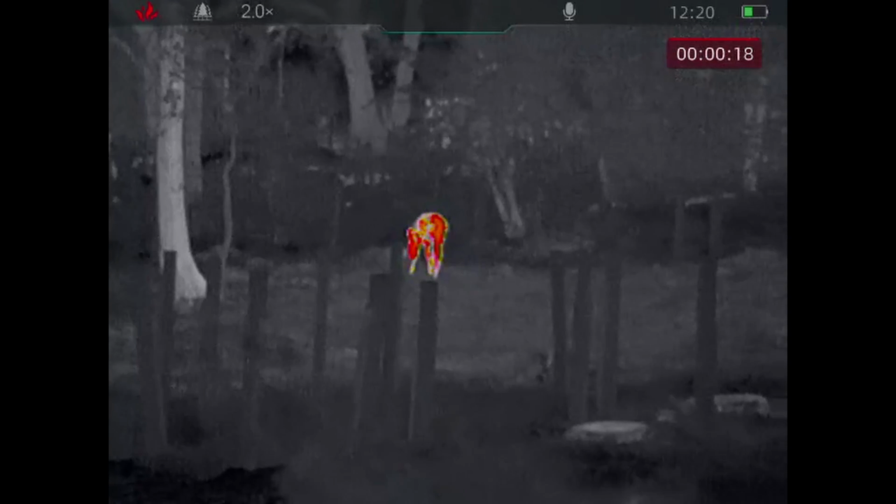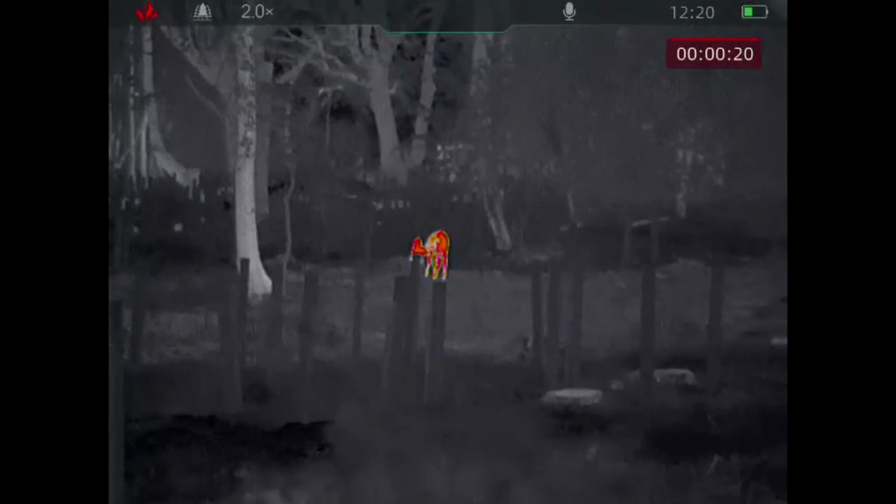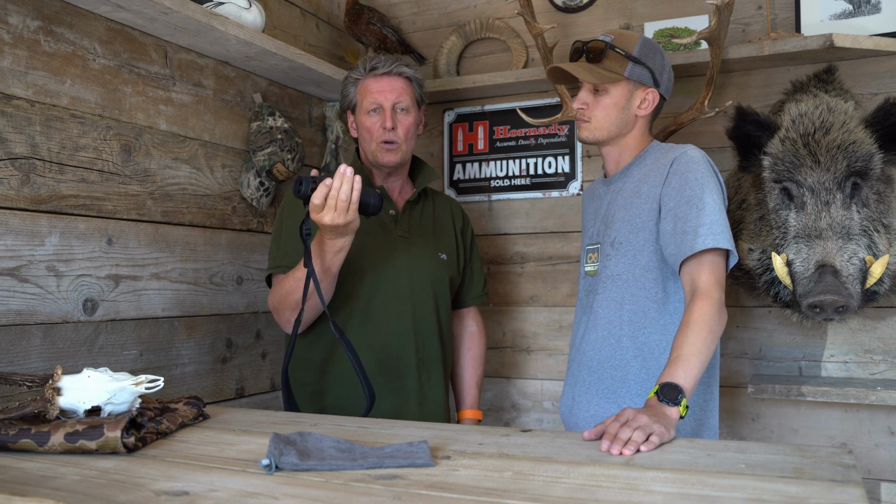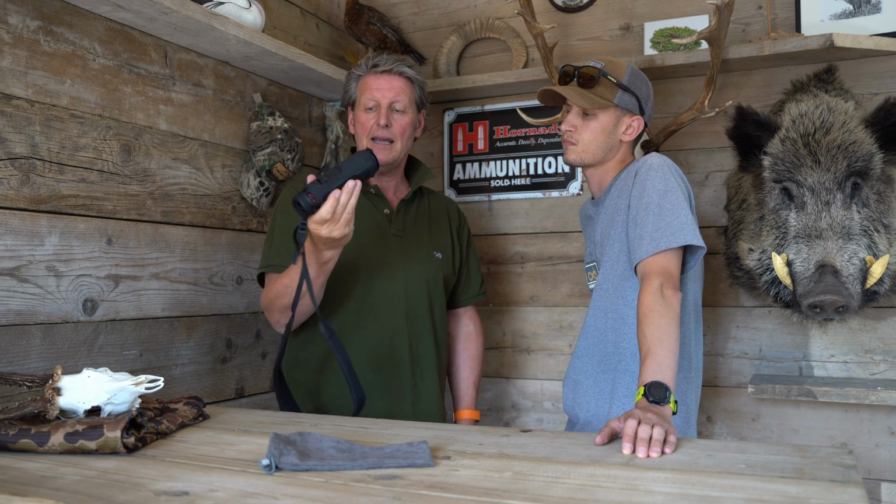It's got a really wide field of view, which means you can cover some ground if you're out on the open field, or go back down to 1 power if you're in tight woodland. And the image quality is ultra clear.